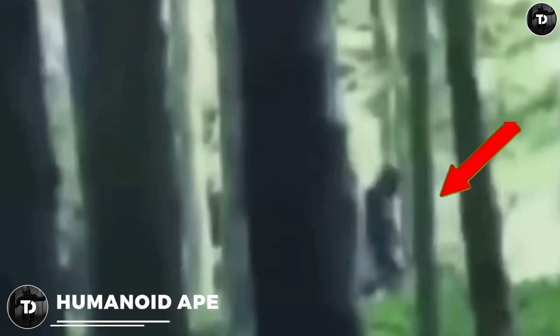Humanoid ape. I'm not sure that these are really existing, but this footage seems to be so real. When this particular person who shot this footage once went trekking through the woods, he happened to see an ape-like structure. It did not look like an animal as well as a human, but they had lengthy legs and limbs. Their hands and arms very much resembled an ape.